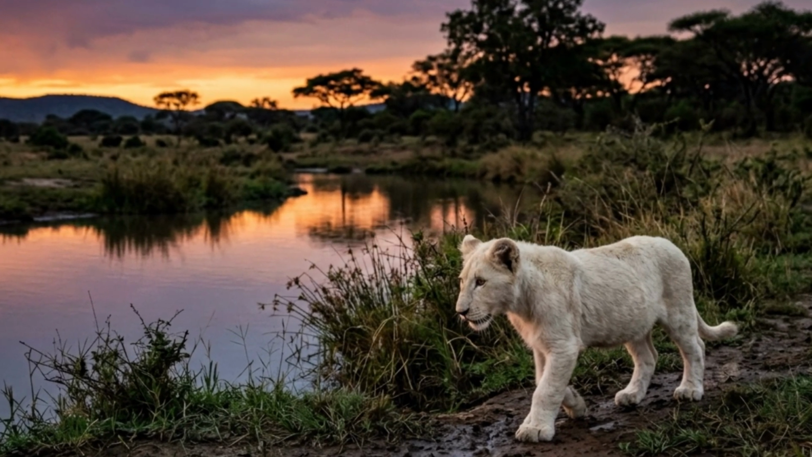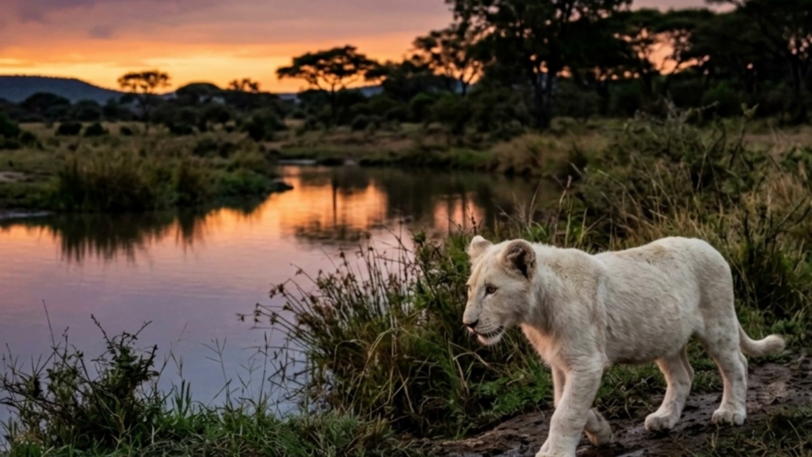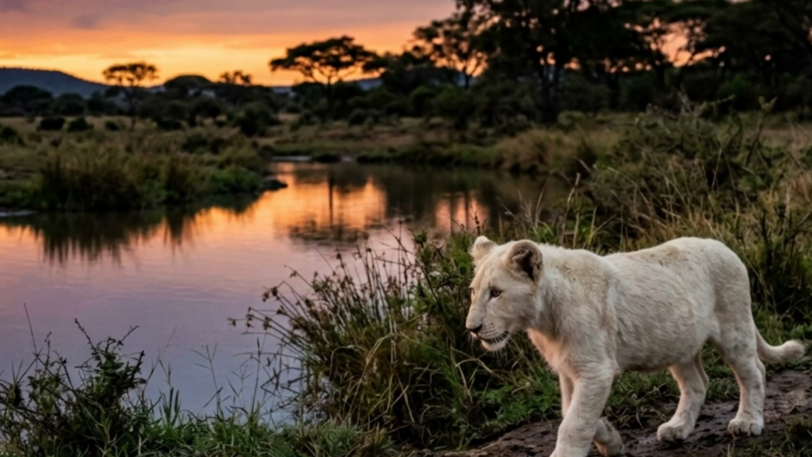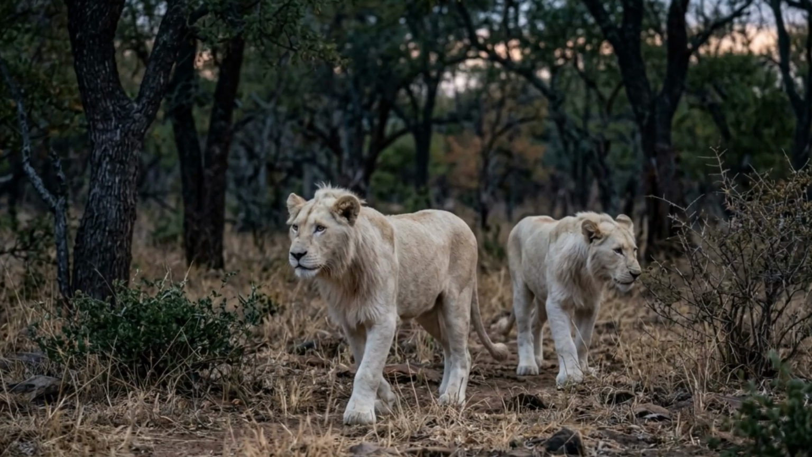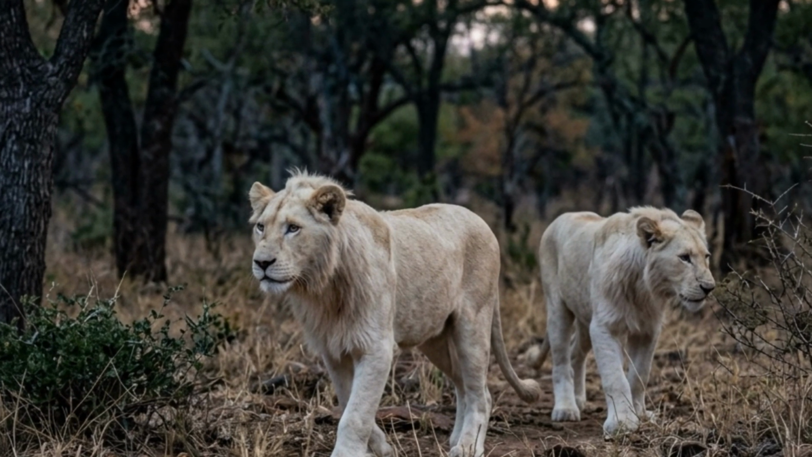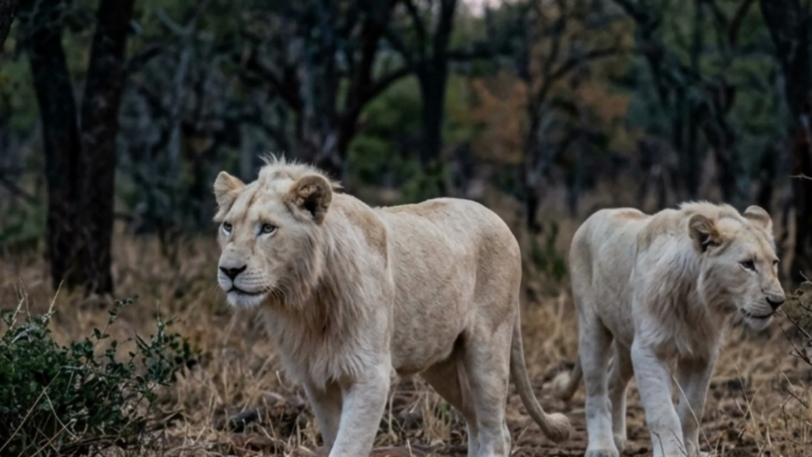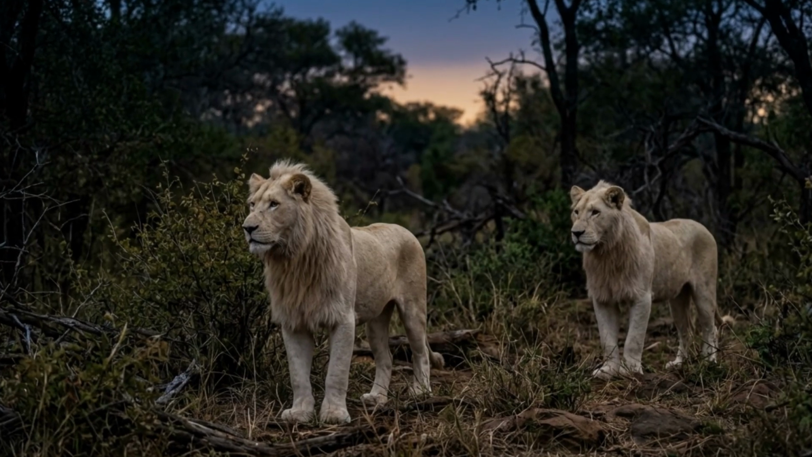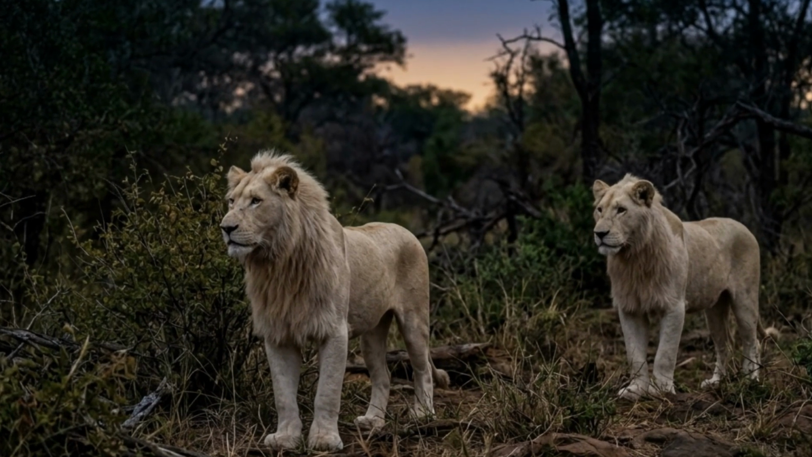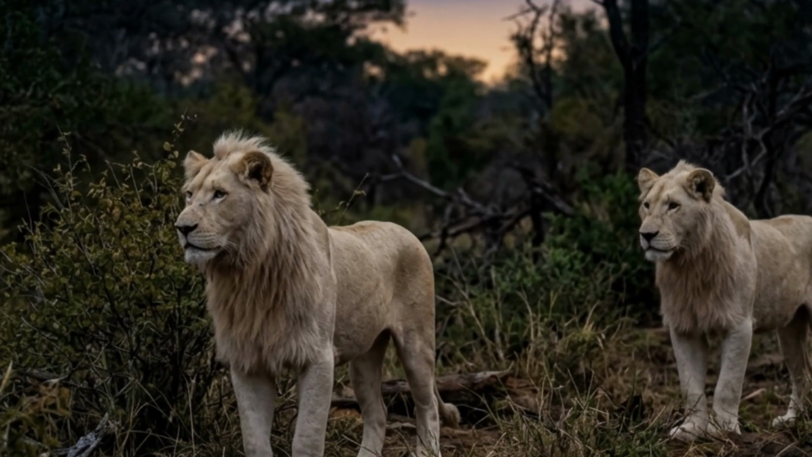So what does this all mean? Well, when you synthesize the data from Casper's life, the takeaway is profoundly clear. The physical trait that made him a constant target for assassination, his lack of pigment, is precisely the mechanism that forced him to develop unparalleled tactical intelligence. He had to be smarter to survive. If he had possessed normal camouflage, he would never have learned how to manipulate the terrain, the acoustics, and the shadow underworld of the savannah to such an elite degree. The extreme vulnerability forged the ultimate survivor.